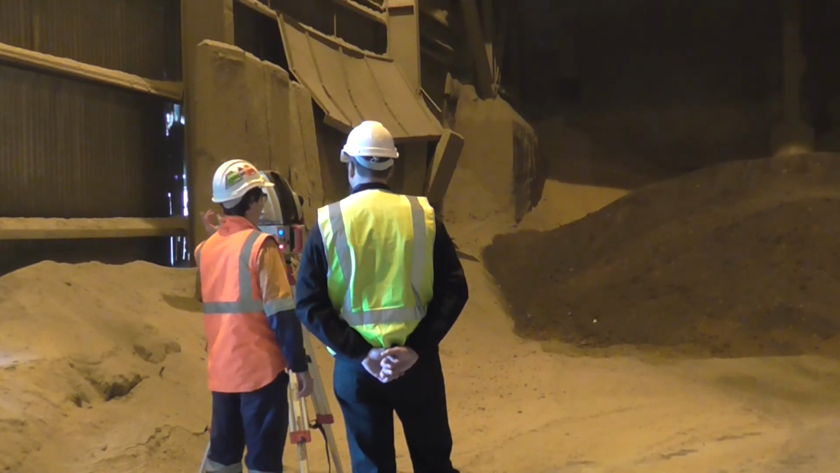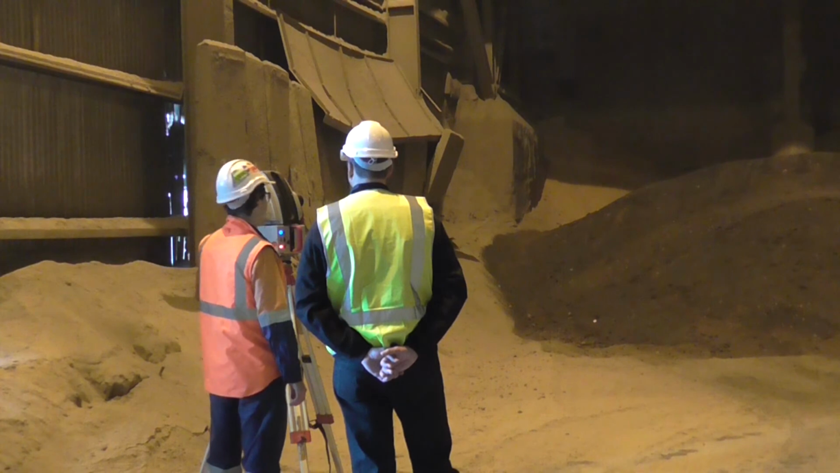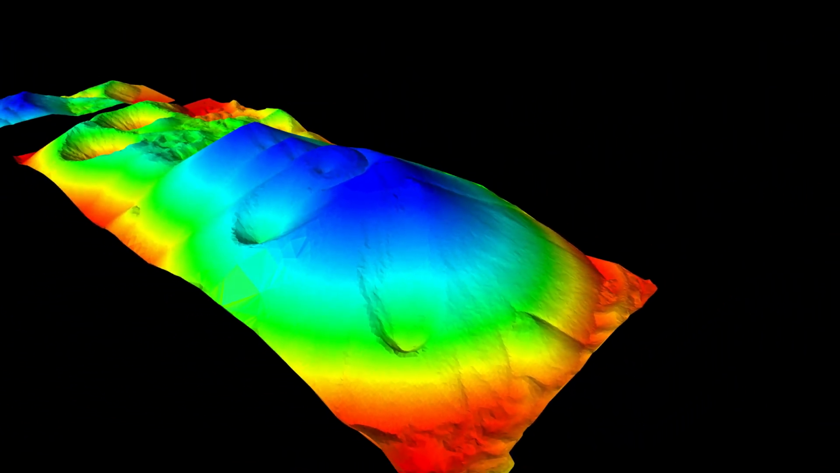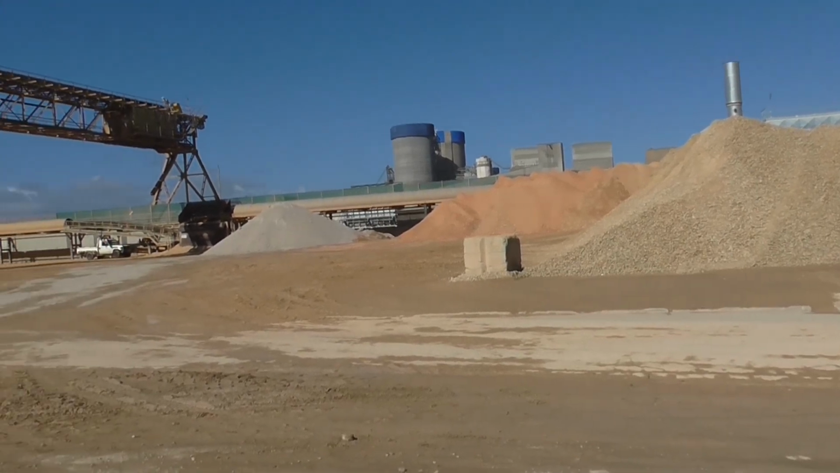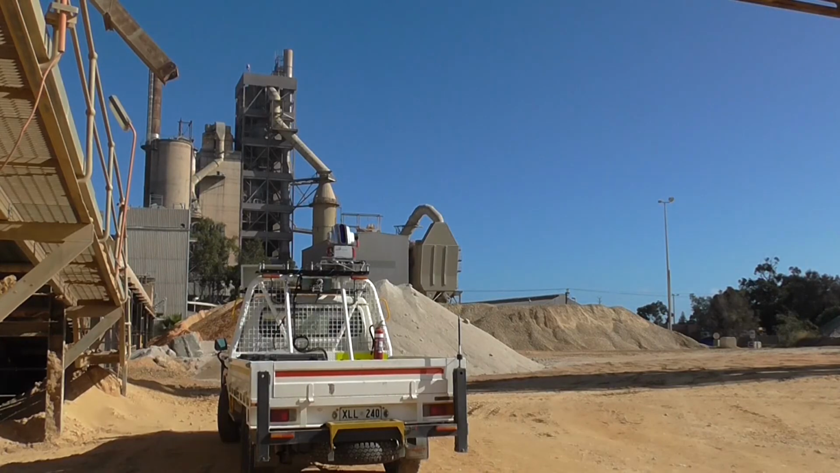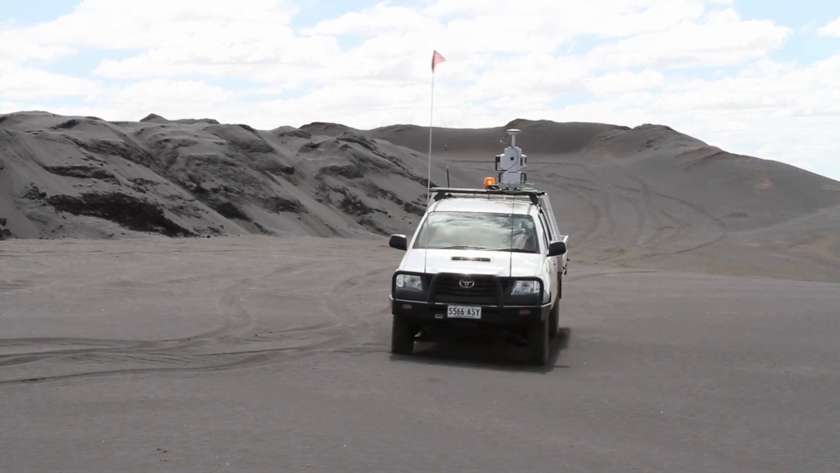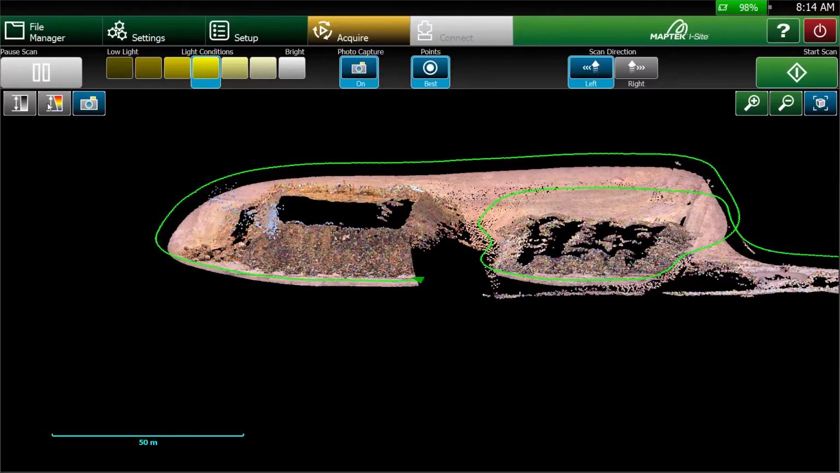Laser scanning is much quicker than other methods for field acquisition, producing a more detailed model with more accurate results. Outdoor stockpiles can be scanned using ground-based or vehicle-mounted scanner setups. Data can also be captured continuously from a moving vehicle using the I-Site drive system.